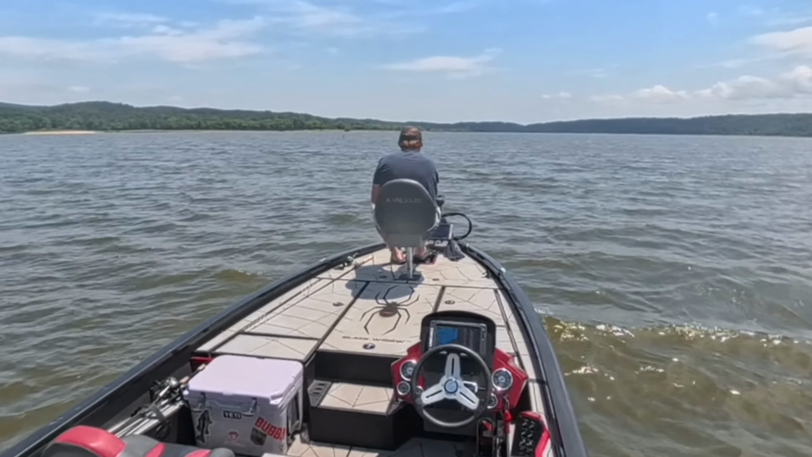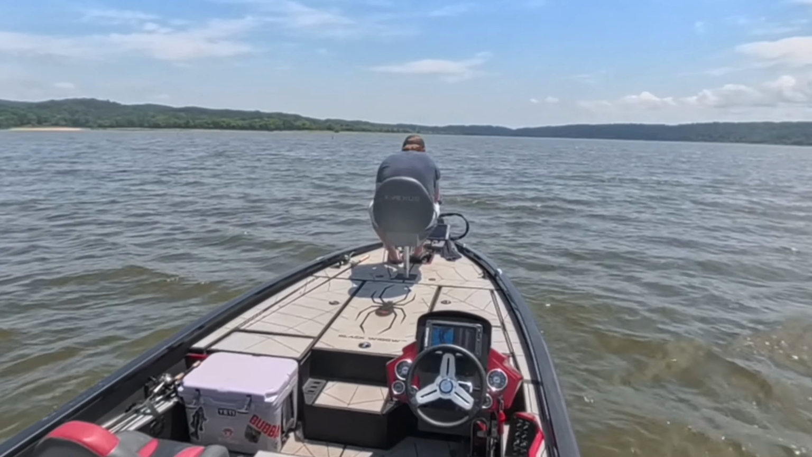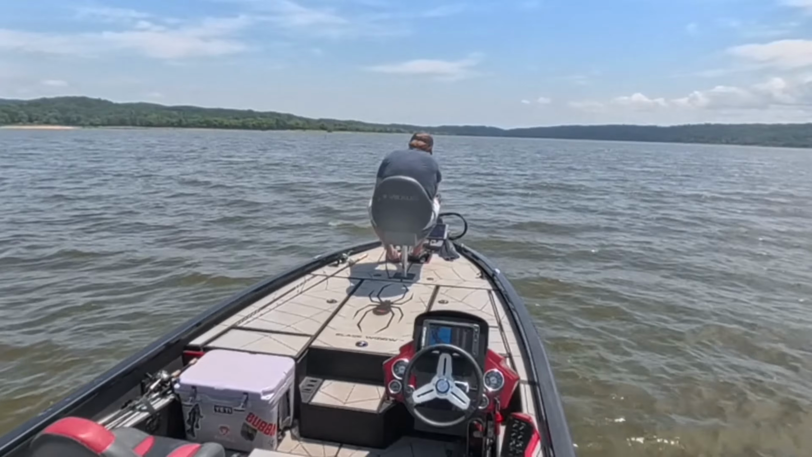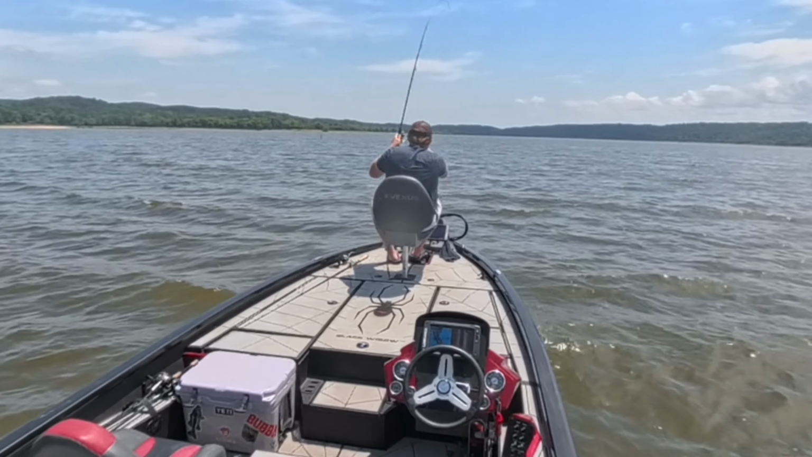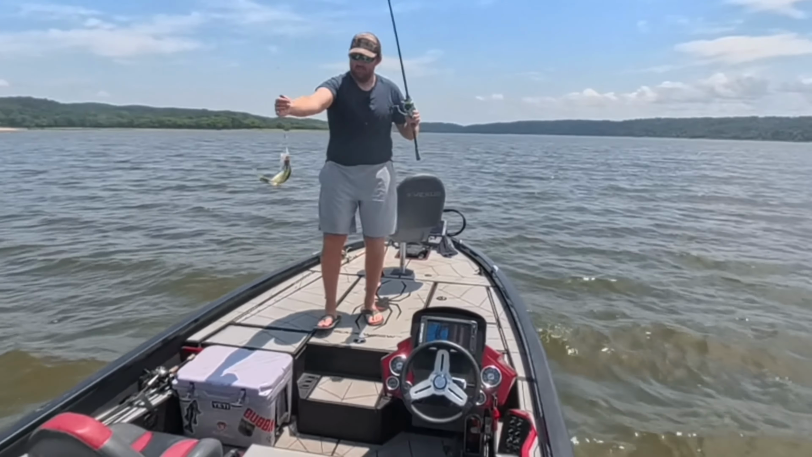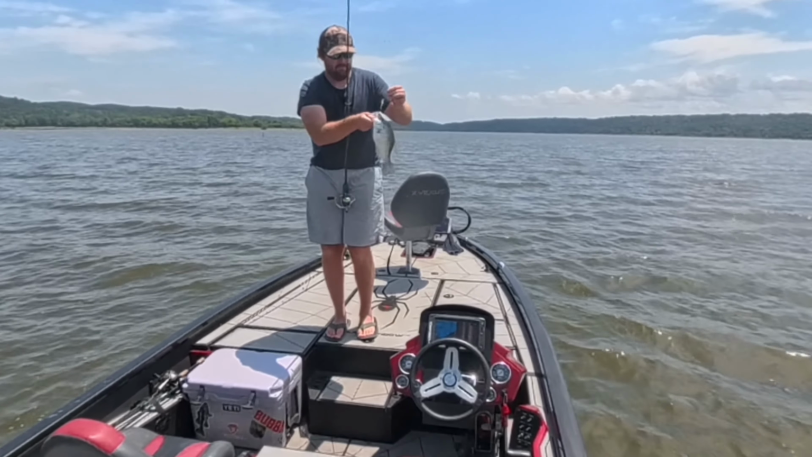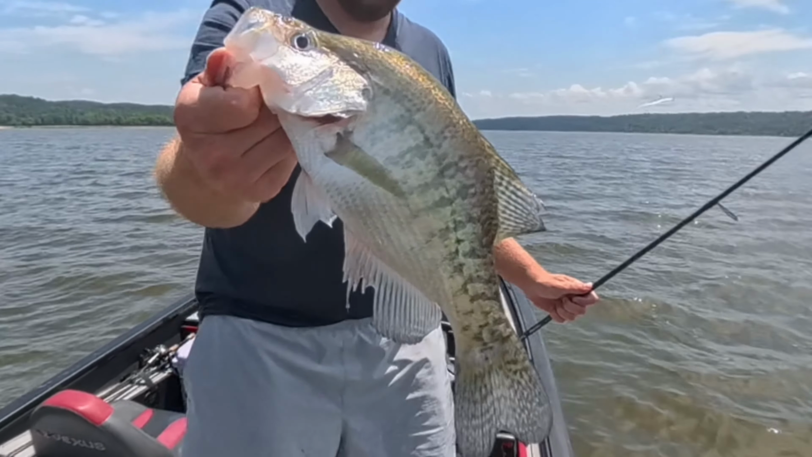What are we doing here? 20 feet, straight ahead. Drop it straight on their noggin. There is a big old crappie sitting in the top of that. And let's watch him not do it. Why do you say? Oh, he ate it. There it is.